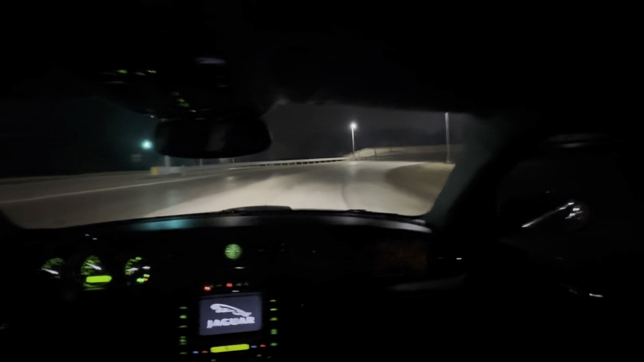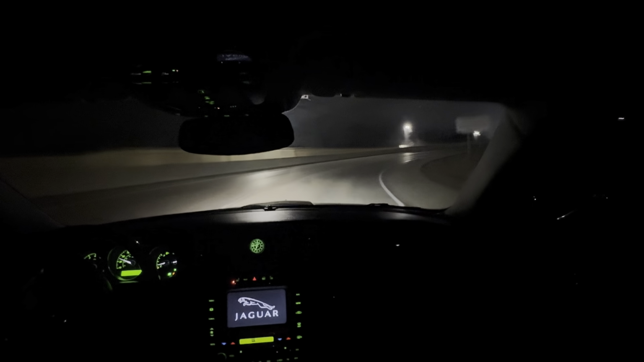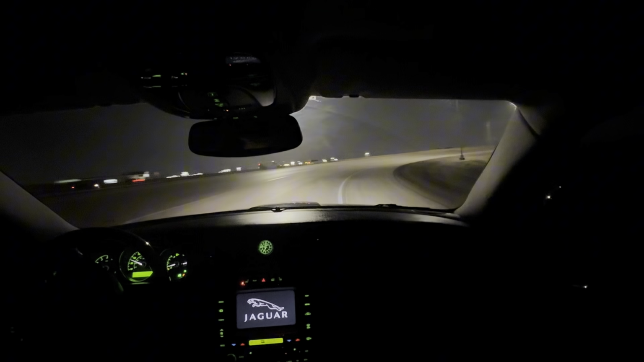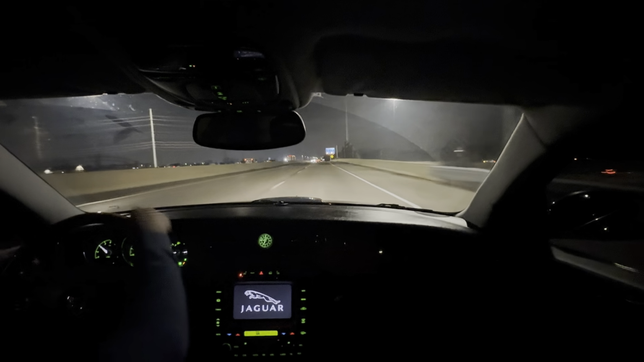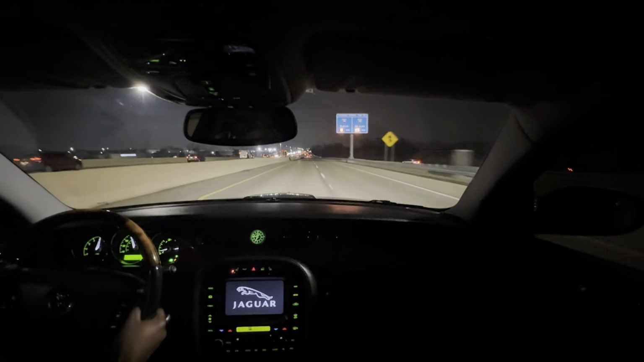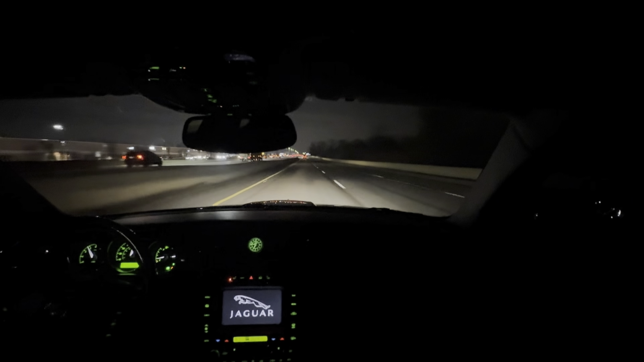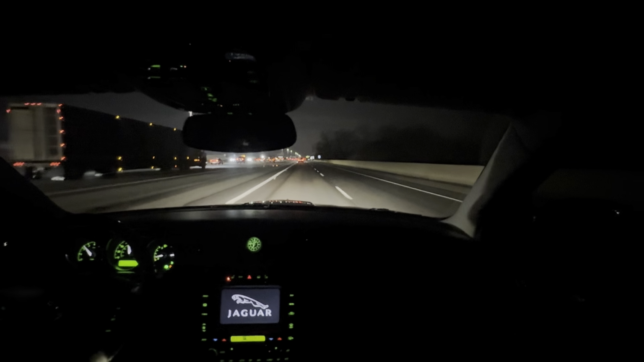Man, if I put exhaust on this car, it's gonna sound so good, man. This V8 actually growls. You can hear it. I mean, it's one thing to have a V8, and it's another thing to have a V8 that actually makes that sound that growls, you know. You can hear it. This thing picks up, man. Gotta love it, man.